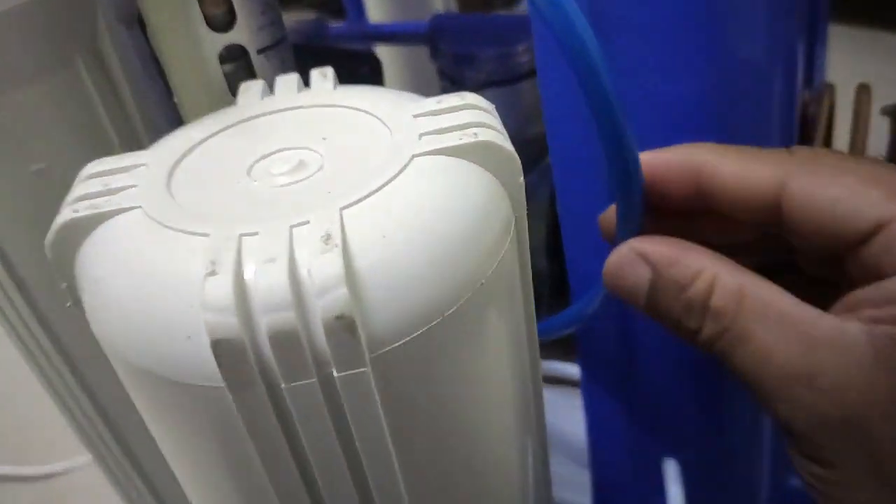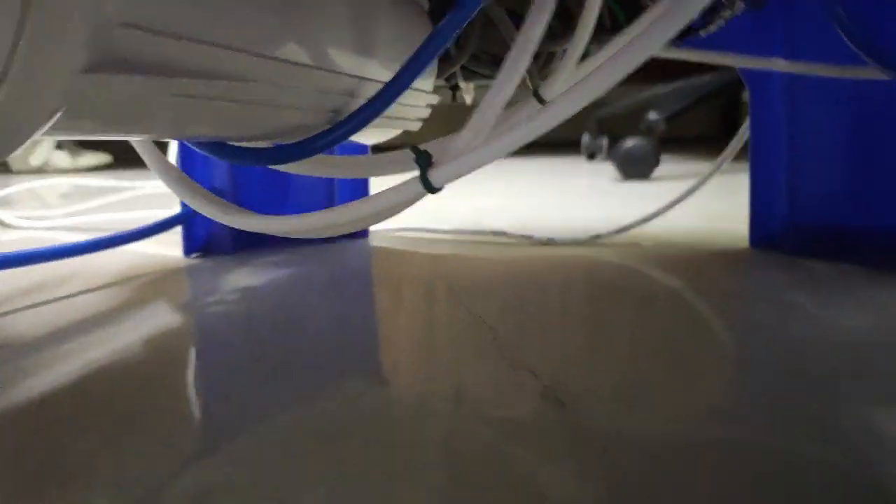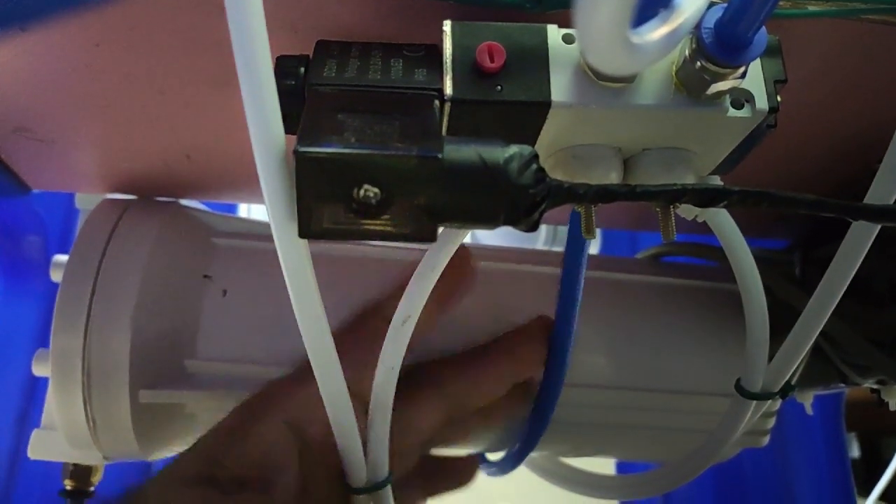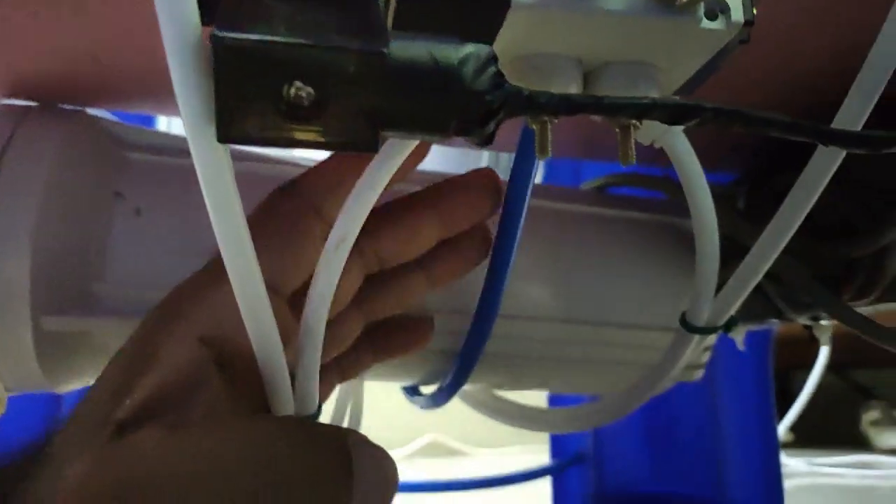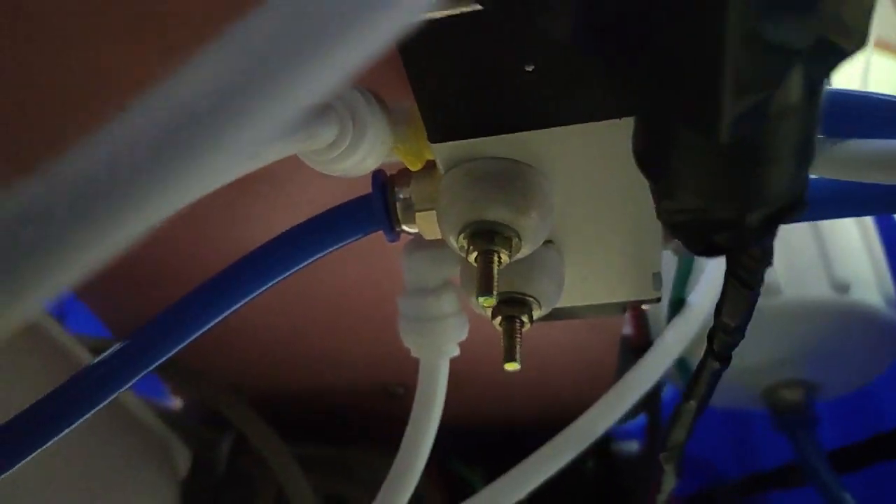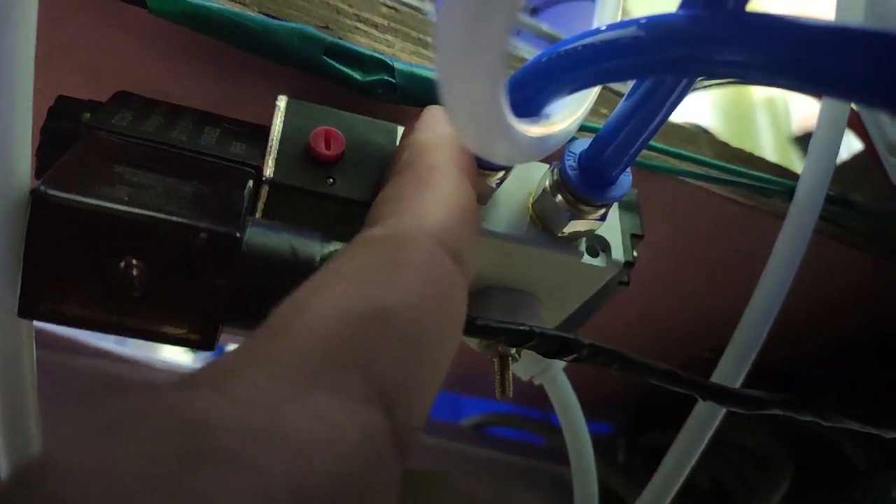That dry air is routed to the solenoid, which is situated at the bottom. This is a 5x2, 24 volt solenoid. The pure dry air goes into the solenoid, and from the solenoid it gets divided into two.